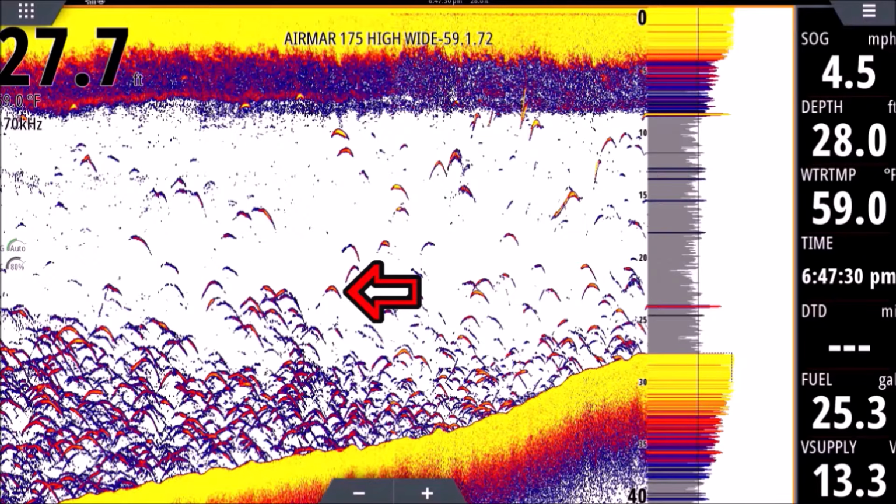So it's giving you a weaker signal. Every one of these fish could be the exact same size here. If they were all in the same position on your transducer, they would all be yellow. But they're not all in the same area of the transducer. Some are on the edge, some are in the center. If they're in the center, they're more yellow. If they're on the edge, they're more blue and reddish. I hope that's not too confusing, but that's the way the transducer works.